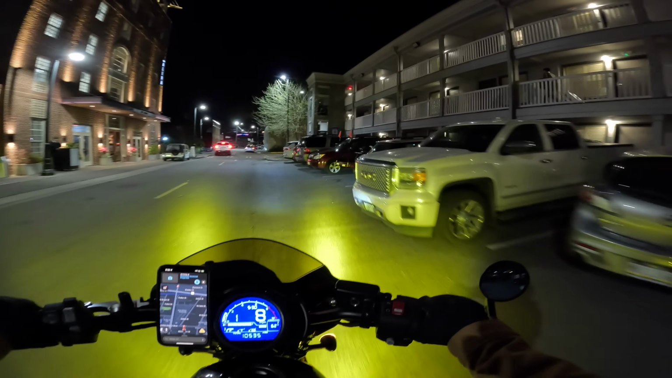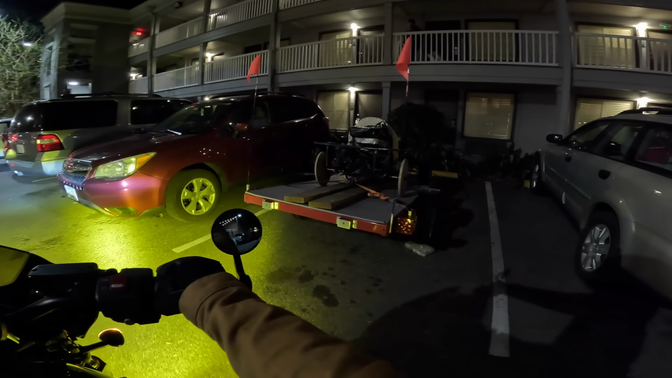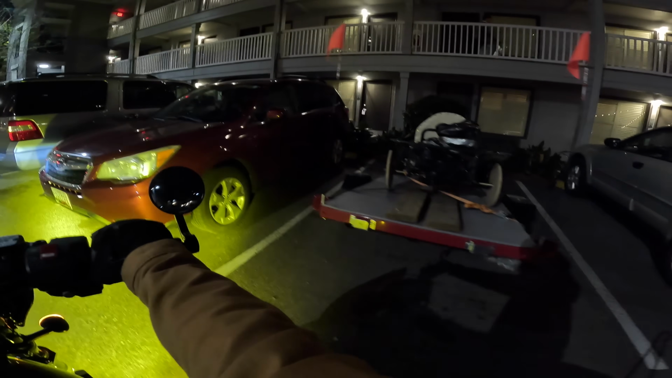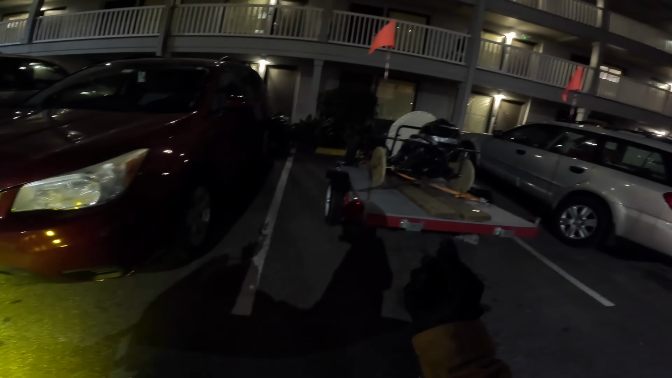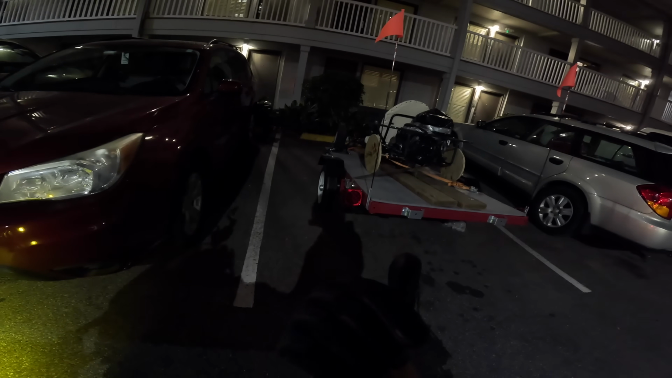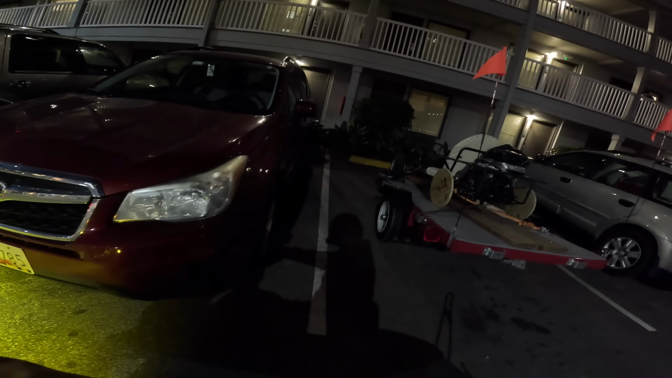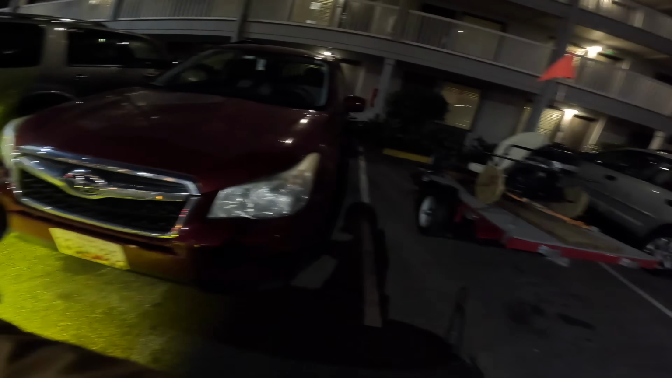What in the redneck engineering is this? Look at that, dude. The trailer is nicer than the thing. This is the same trailer that I have. This is literally the trailer that I just brought this bike down on, the Harbor Freight one. They're just set up a little different. Are they just using those wheels to mock it up, like to roll it? Or are they doing something where they're driving it with those wooden wheels?